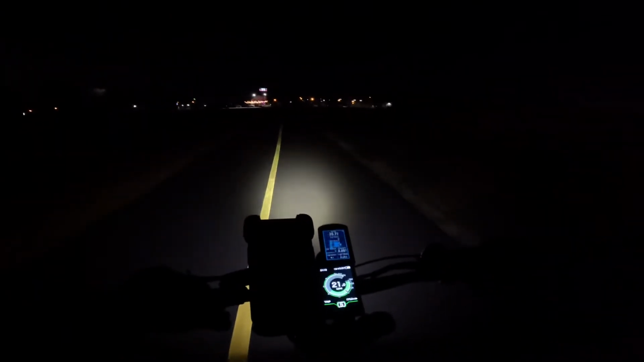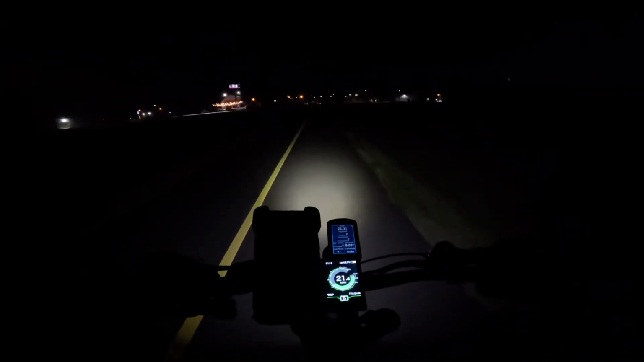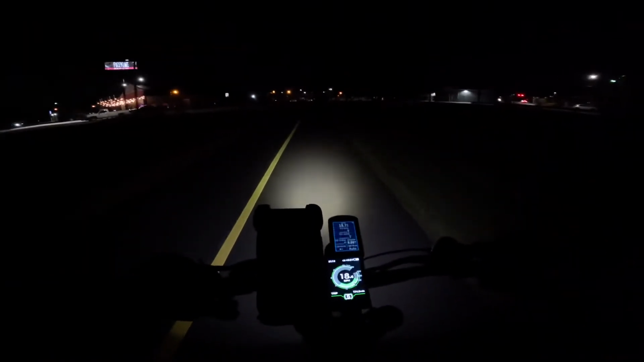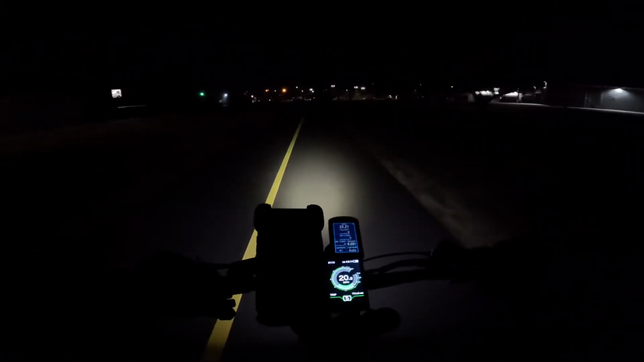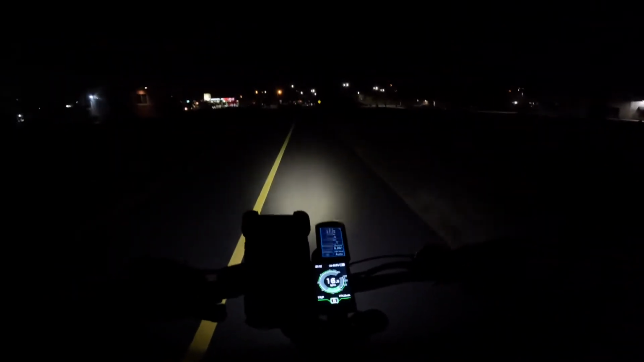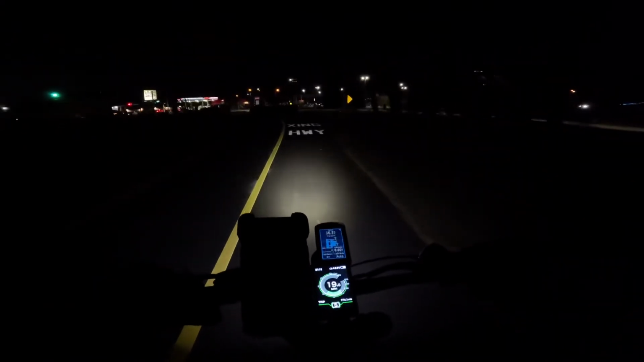Now if I really wanted it to perform, I'll just dump a 52 volt battery in there. I'm not sure the controller will be able to take it. I might have to upgrade the controller, but I'm kind of happy with the way it is, to be honest with you, because it rides nice as a bike, and that's what I want. I don't want this one to ride like a motorbike, you know what I mean? I got a powerful 5,000 watt bike for that reason only, so I don't need two bikes going super fast.